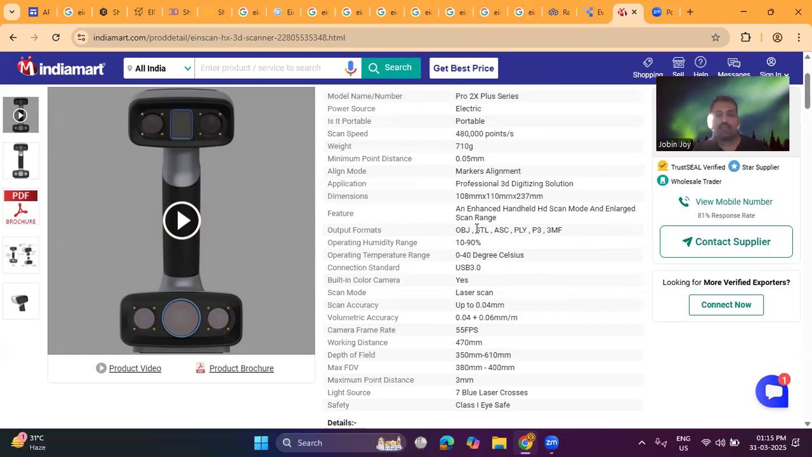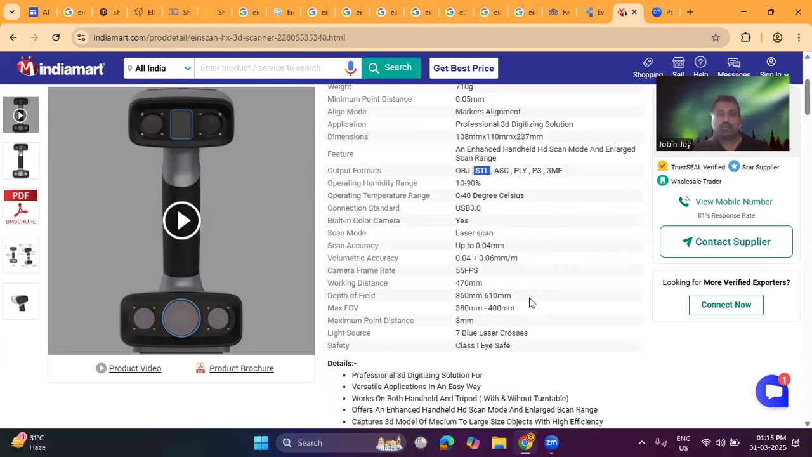For example, if you want to print your file, you have to convert the scanned file into STL format. The operating temperature range is 0 to 40 degrees Celsius. Connection is USB. There is a built-in color camera, the scan mode is laser, and the accuracy is up to 0.04 millimeter. The working distance is 470 millimeter.